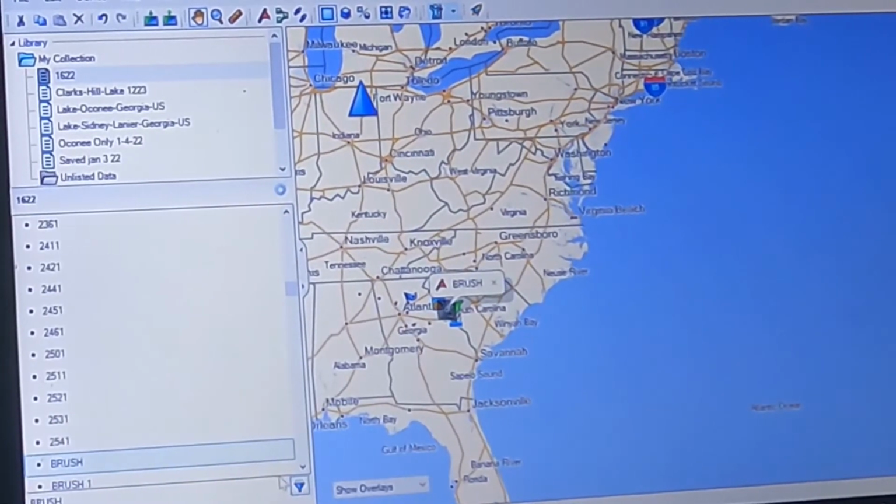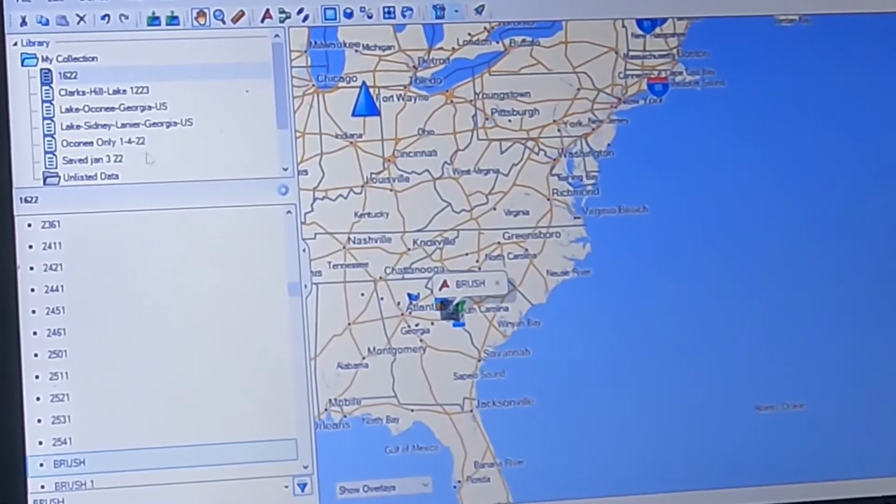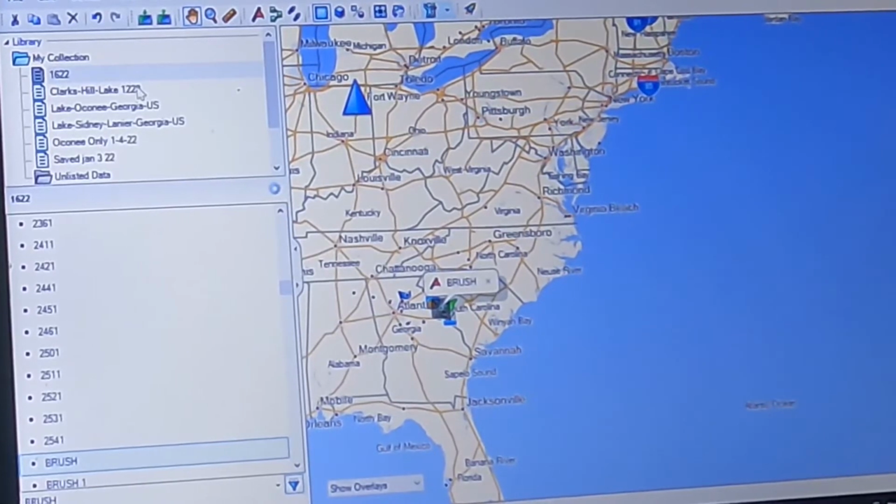Now that's the process of doing it. That's how I remove them. Because I have done this, I can now go to this specific file here. If you look here, you can see Clark Hill 1223. That's something that I did.